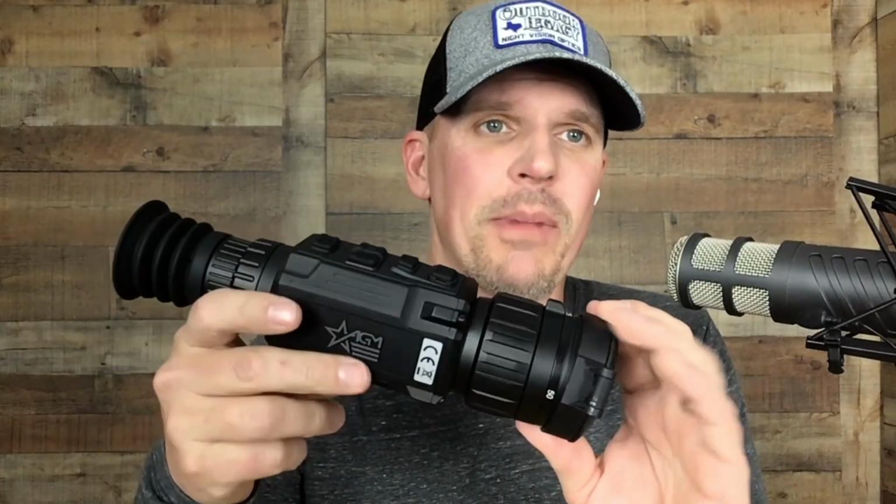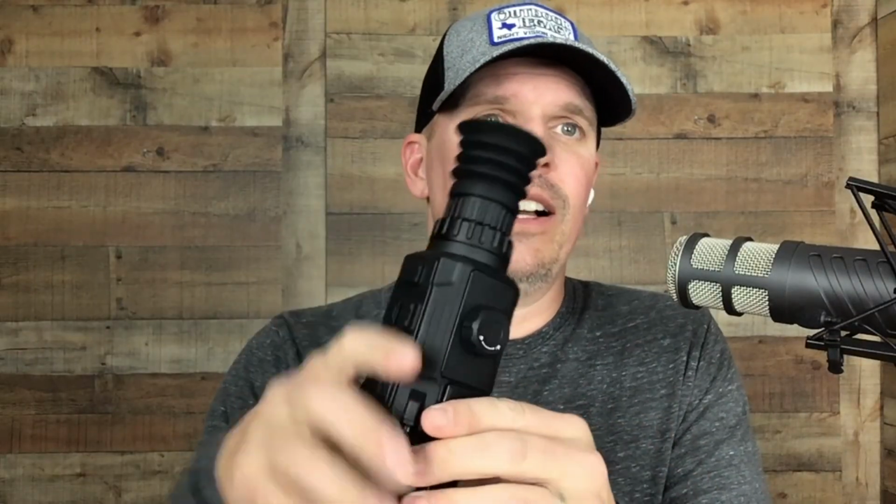We're also going to be reviewing the Rattler V2 640s. We're also going to be reviewing the AGM Clarion. This is going to be their unit that has 2 different lenses for optical zoom in it. We've had these since before SHOT Show, waiting on some mounts for them. But we're going to be reviewing those soon. We've got so much more.